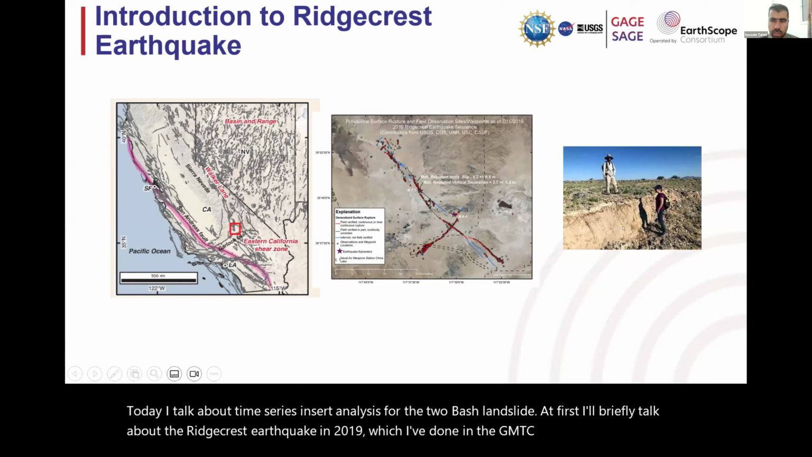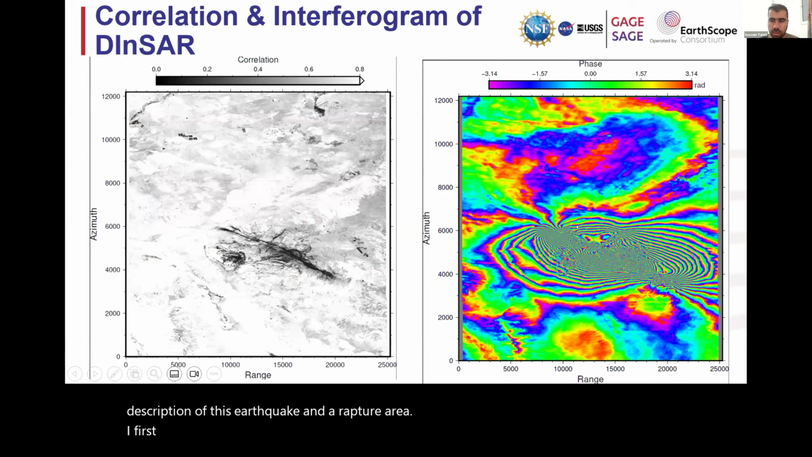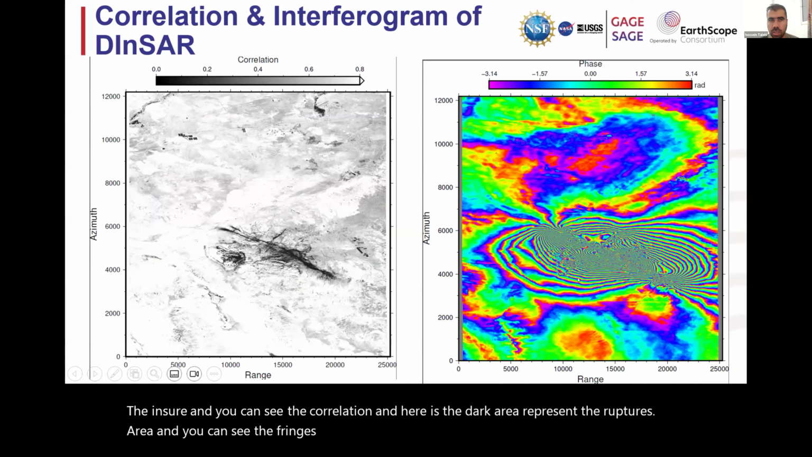As you see, the description of this earthquake and rupture area. I'll do the InSAR, and you can see the correlation, and here the dark area represents the rupture area, and you can see the fringes here for the red area, which represent displacements.